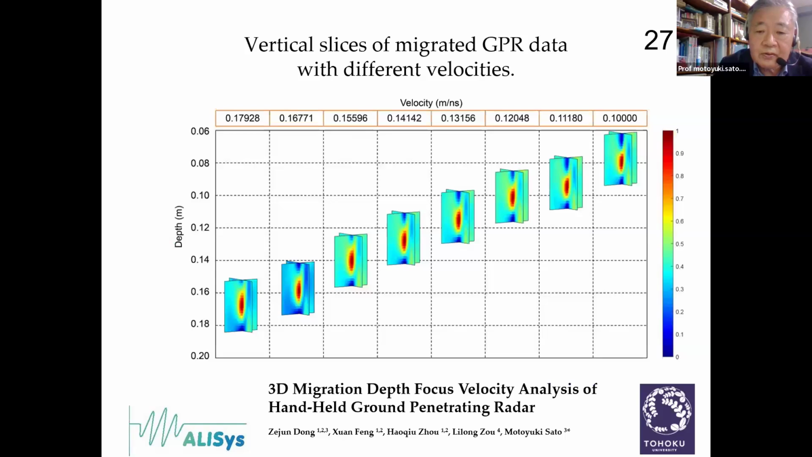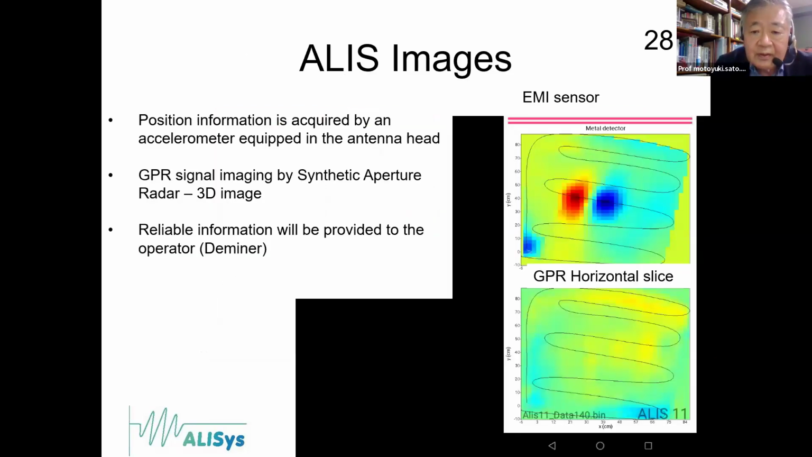It is quite useful. And as I mentioned, the velocity of the soil matters. If the soil velocity is not correctly estimated, the shape of the target can also vary. So this is the same figure. After assuming the correct velocity of the EM wave and acquiring the data, we can have a very good image of the landmine.